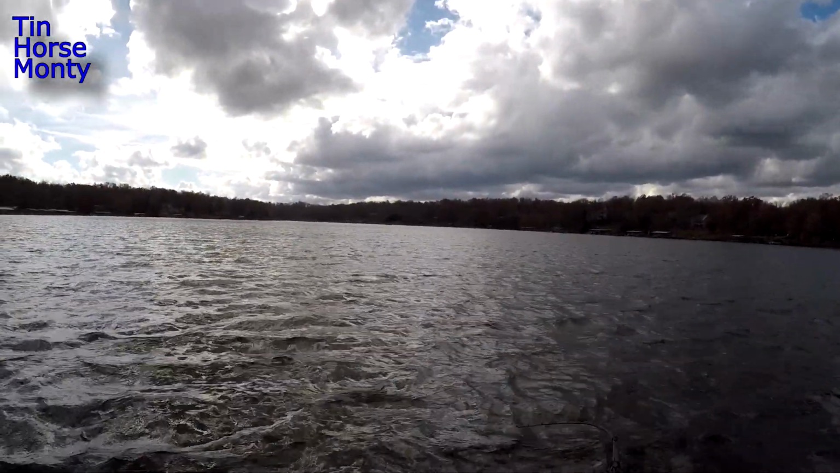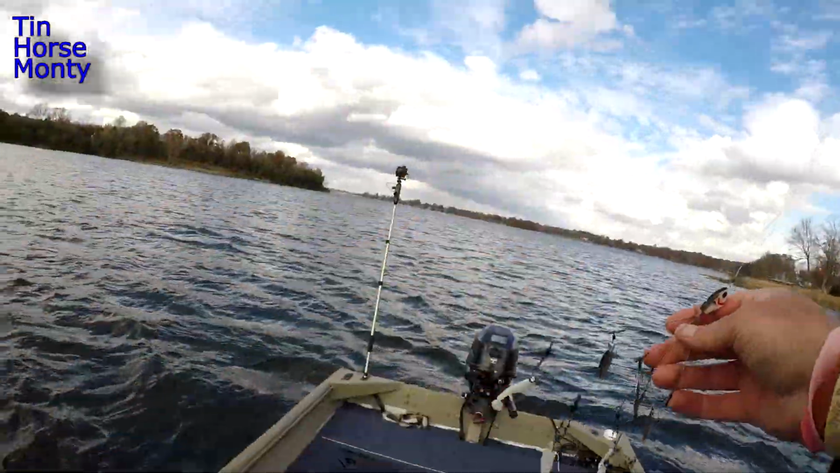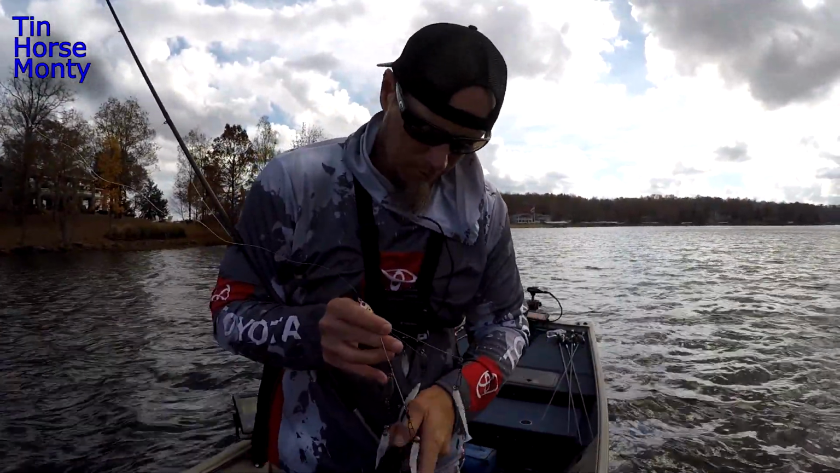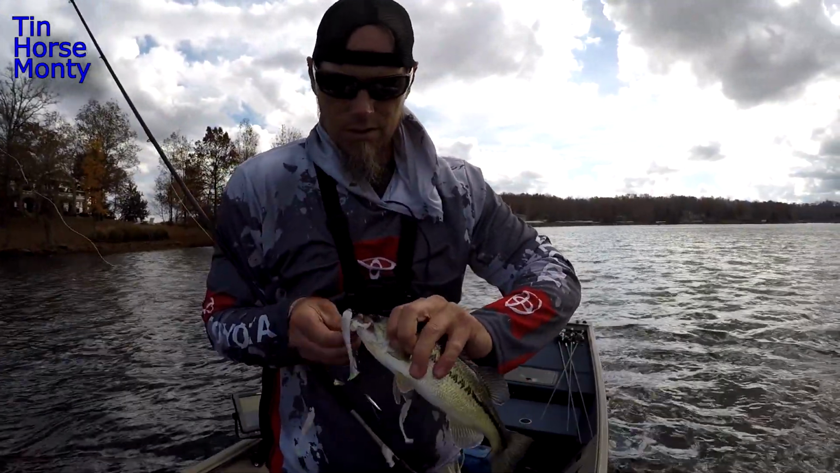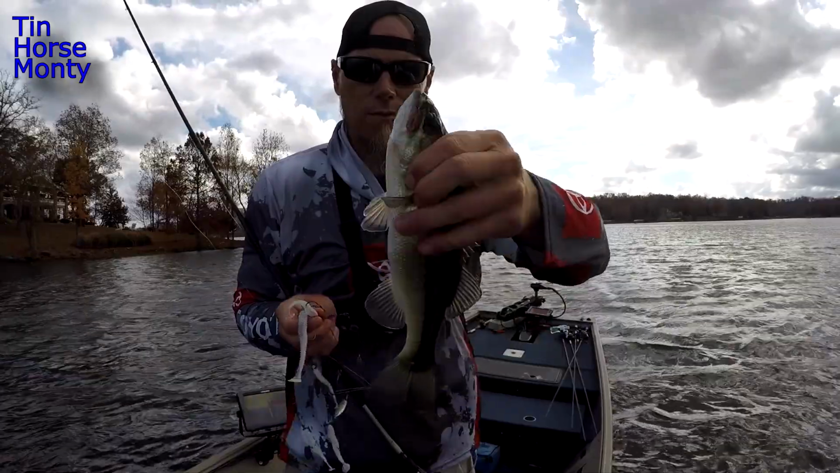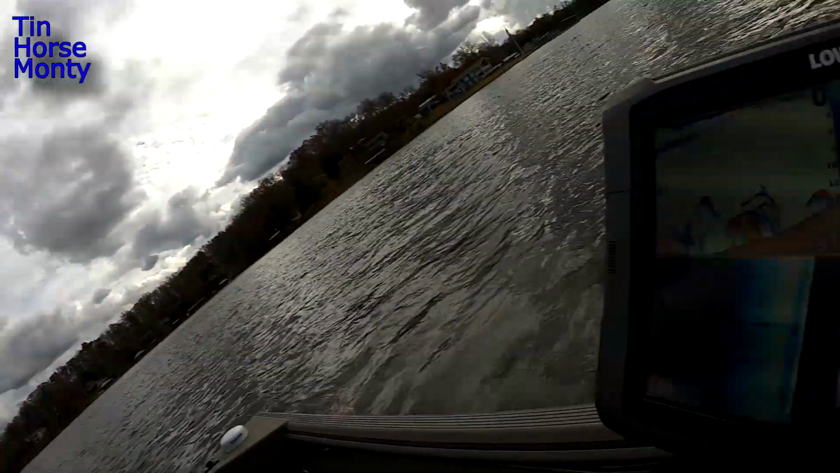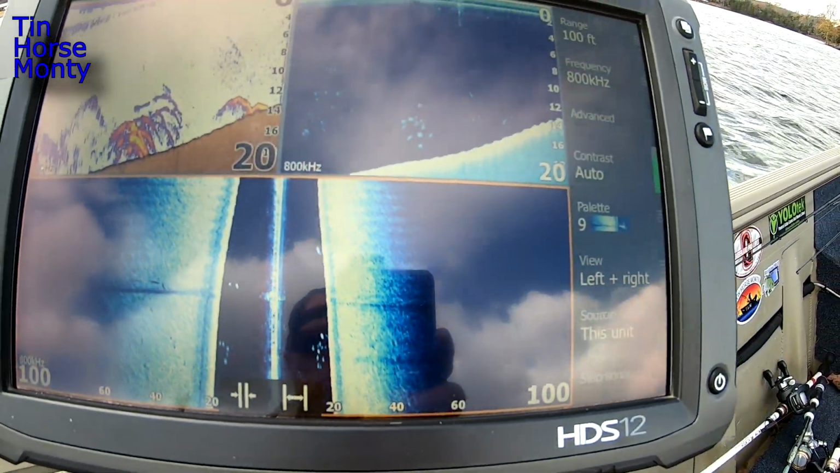Once you find them, it's pretty easy. Little fish. Well, I didn't want to break out this Alabama rig, but it is pretty dang fun. Just gotta idle around till you find the fish. Not catching big ones, but it is fun. There's what you're looking for. Just a bunch of bass, little schools of bass. These are small fish, but they're fun to catch.